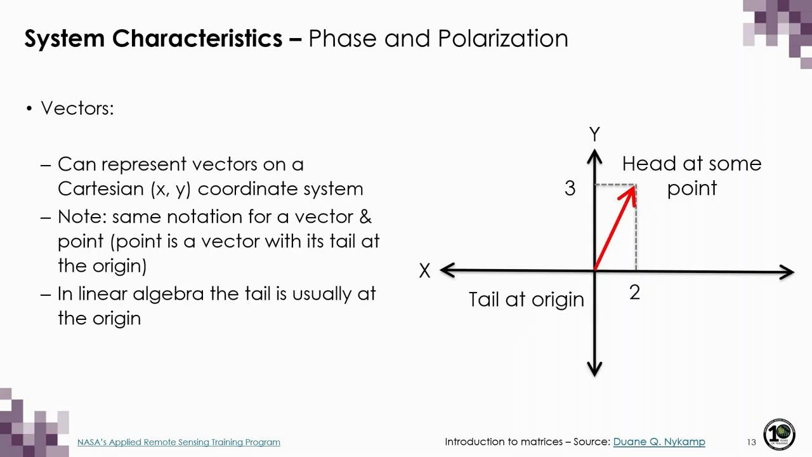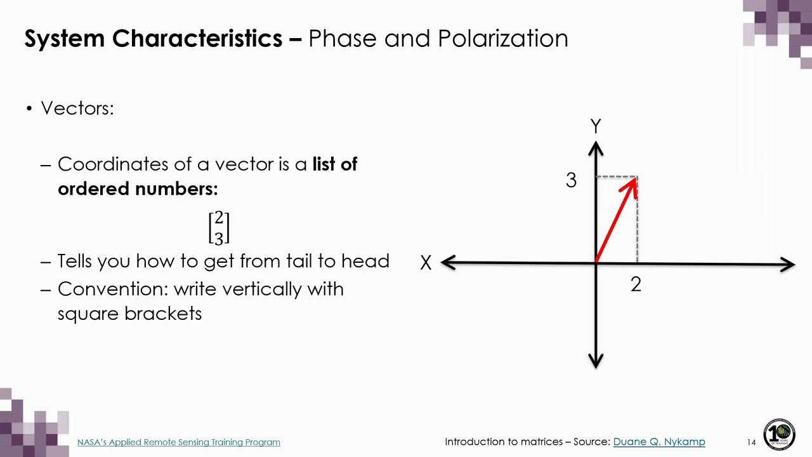You can represent vectors on a Cartesian coordinate system, and it is worth noting that we can use the same notation for a vector and point, because you can essentially think of a point as being a vector with its tail at the origin of the coordinate system where the x and y axes cross. In linear algebra, which is something that we use in radar polarimetry, the tail is usually at the origin as well. When we use a list of ordered numbers to represent a vector, essentially this list tells us how to go from the tail, or origin, to the head, and it is convention to write this list vertically using square brackets.